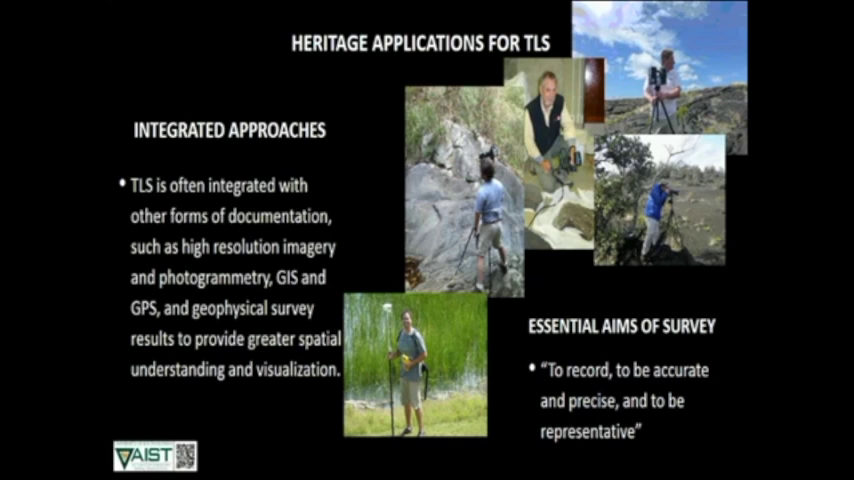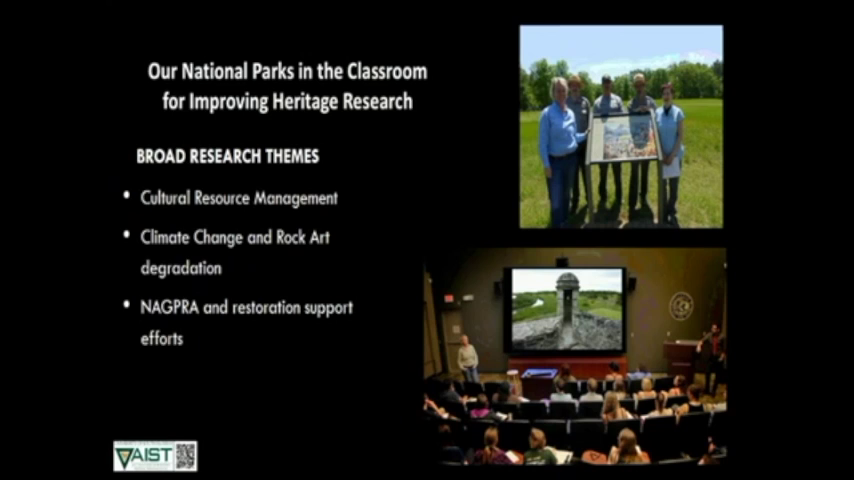And really, we're doing this in an effort to be more representative, if you will, of what we're actually documenting. So if you think of things like GPS, where you're taking a positional point, you're taking many of those positional points. With laser scanning, you can be much more representational of the actual thing that you are documenting, and I think you'll see that in the slides ahead.